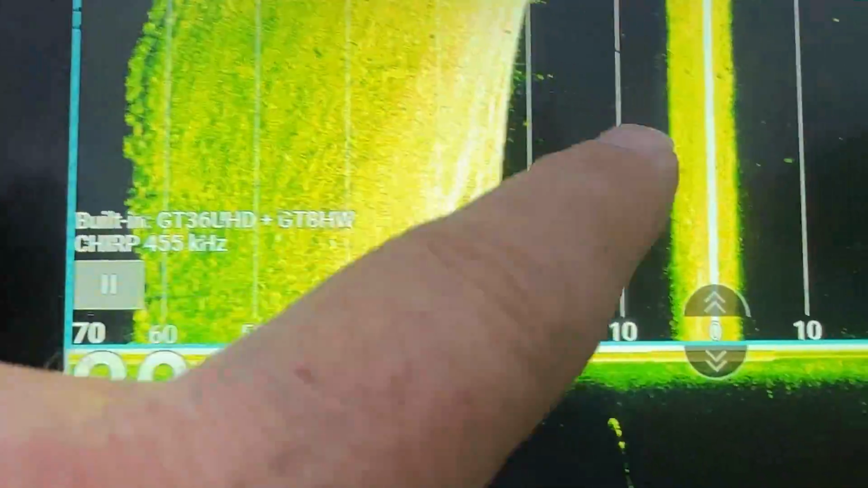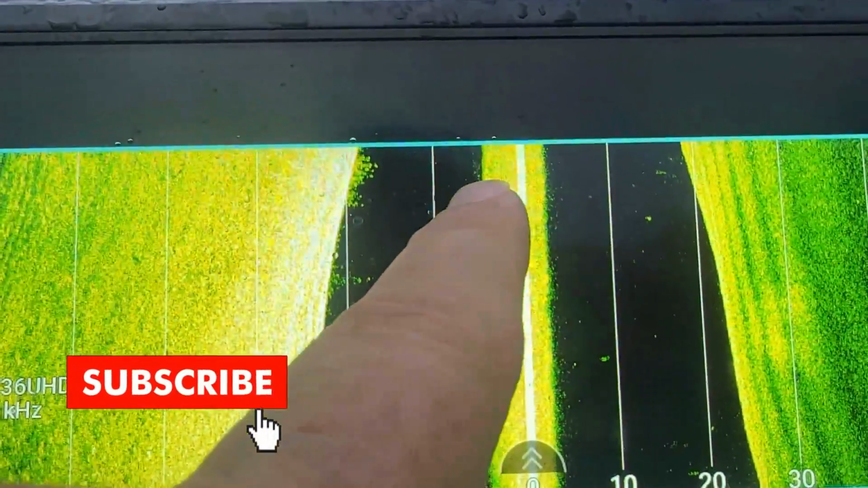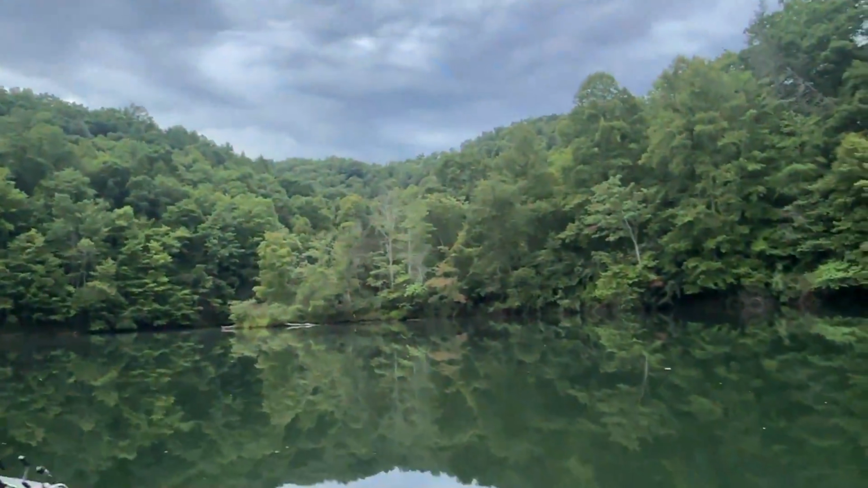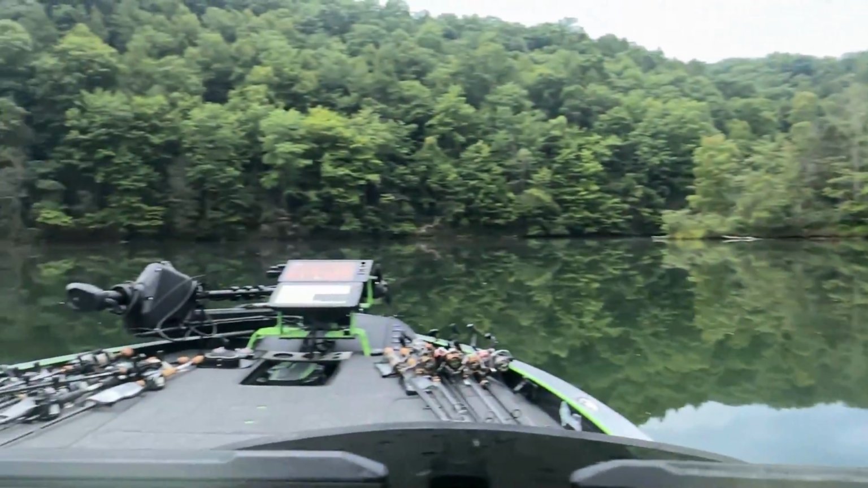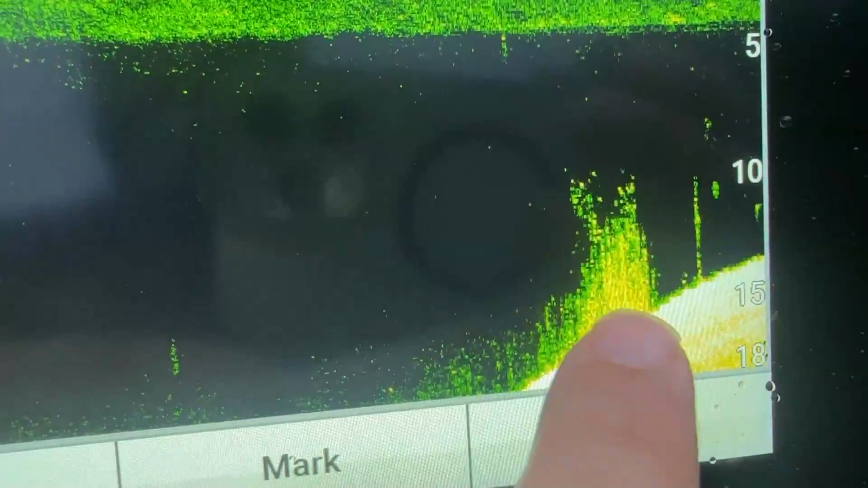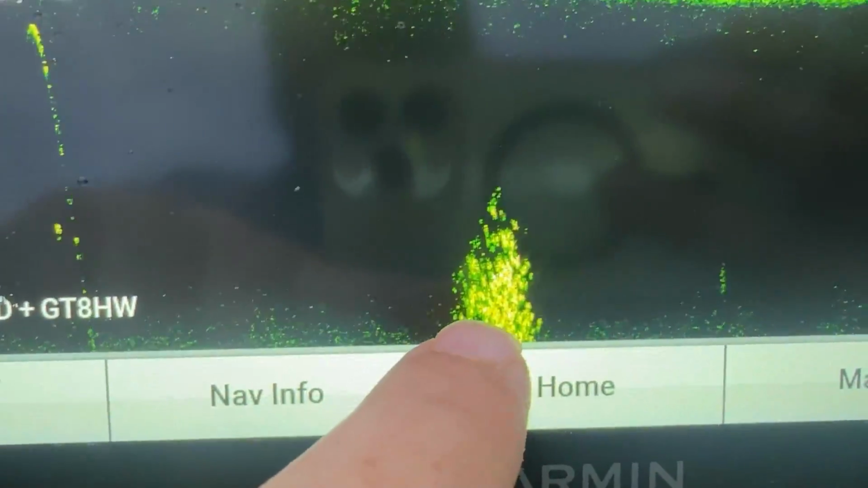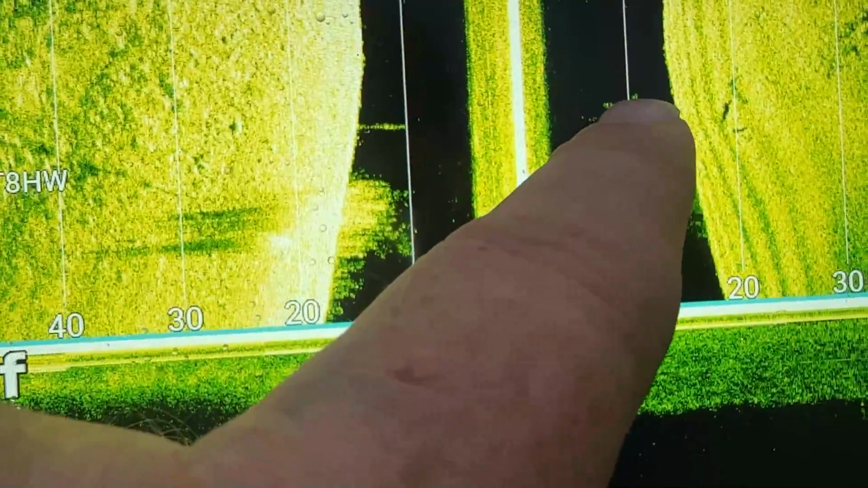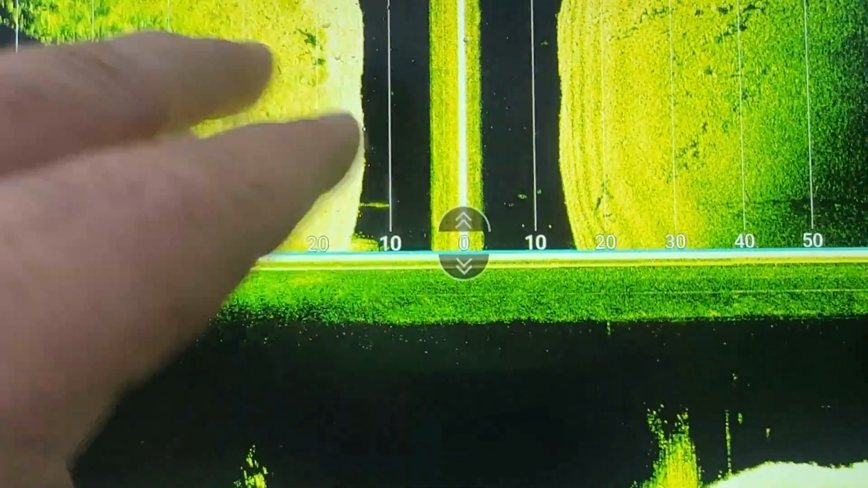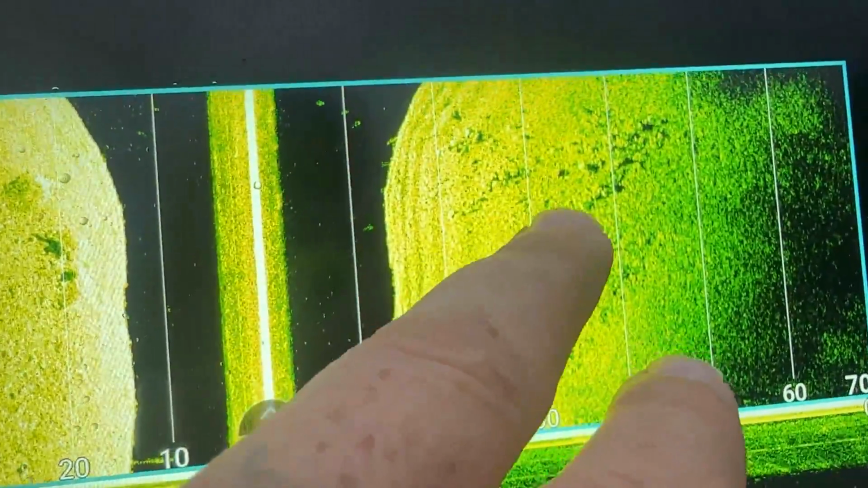All right, geeks, so here's your side image of the boat's right here. We're going across the point right here, and we got a point right there. We got a little creek channel swing right here. You can see some grass on the down image, and that's a ball of shad. See some grass, a couple of fish out here, little small ones. Might have it turned up a little bright. Rock right here.